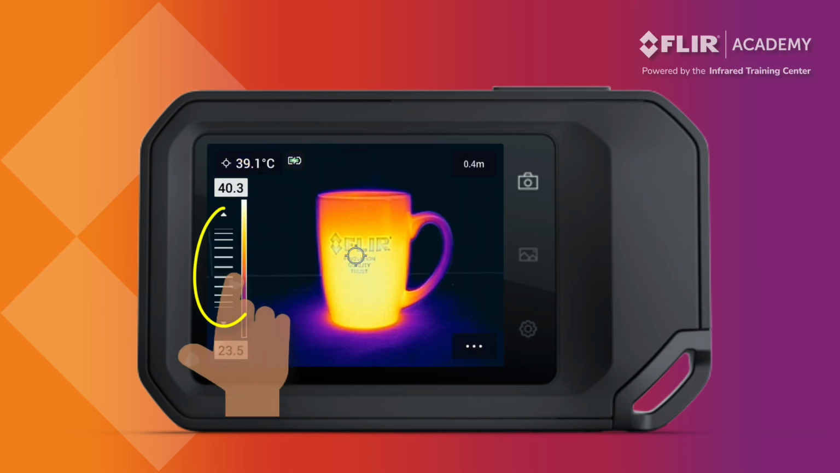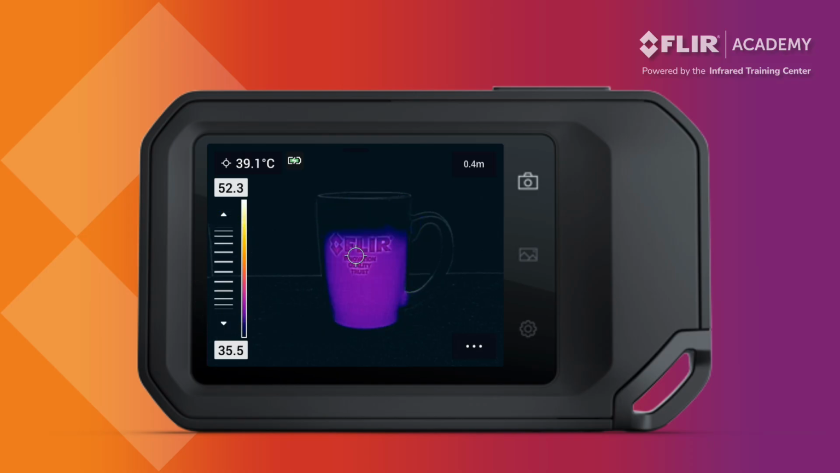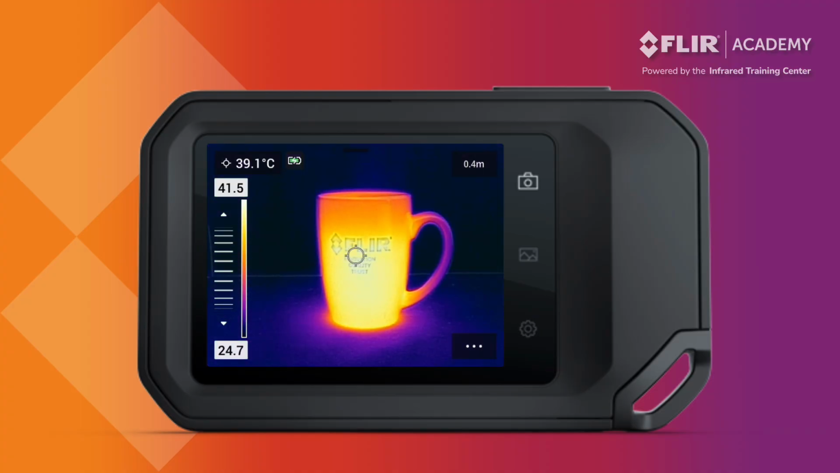Next, swipe up and down on the virtual slider to change these values. When moving both numbers together at the same time, this is known as adjusting level and is similar to changing the brightness of the thermal image. To adjust span, deselect one of the temperature values to lock its position.